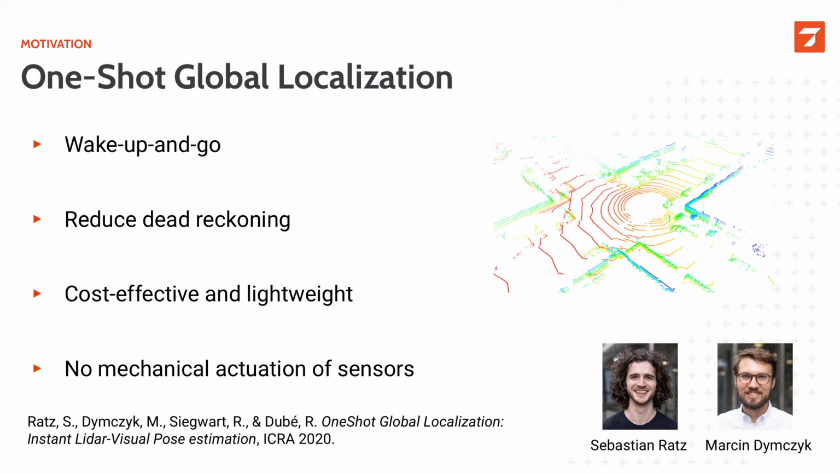There are a few advantages of this approach. So of course, first of all, we don't need to move to localize, so this makes the localization process safer and also reduces dramatically the dead reckoning distances. The solution we propose is lightweight and simple, so we don't have to mechanically actuate any sensor.